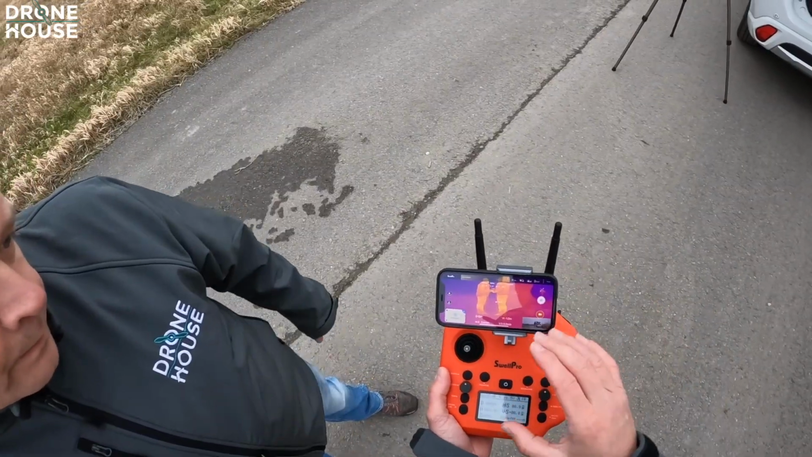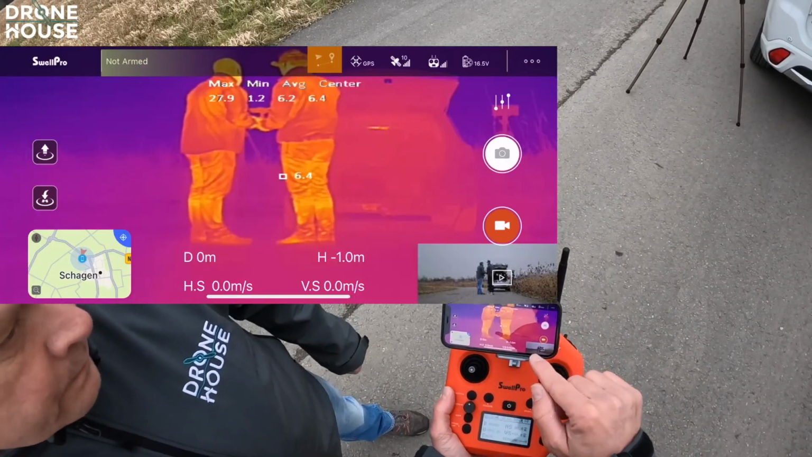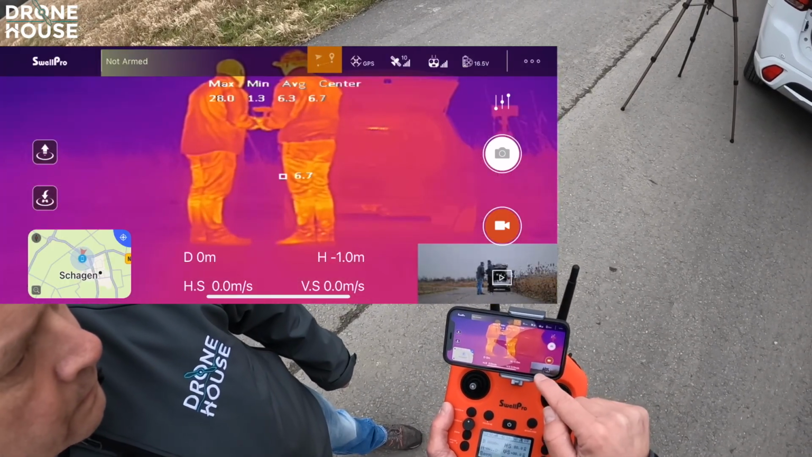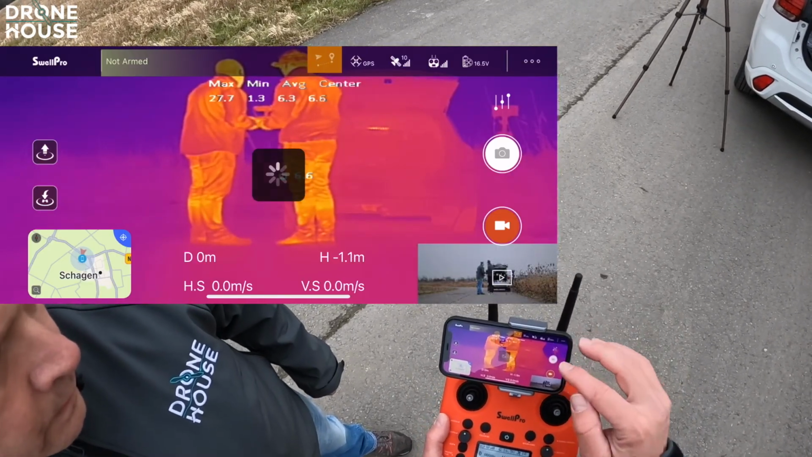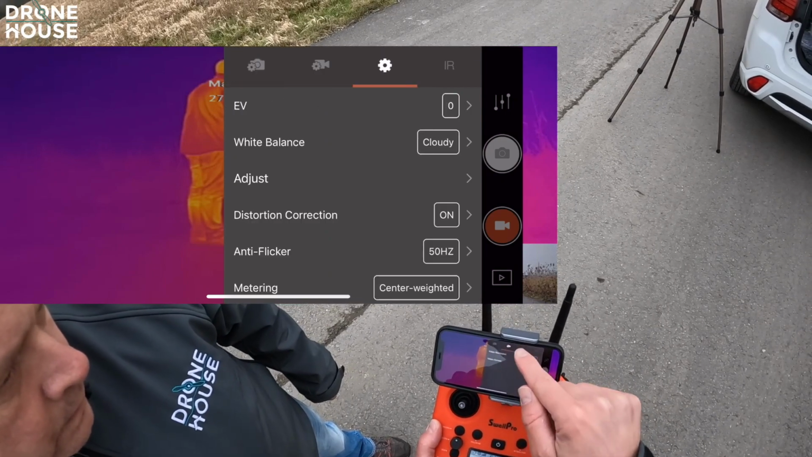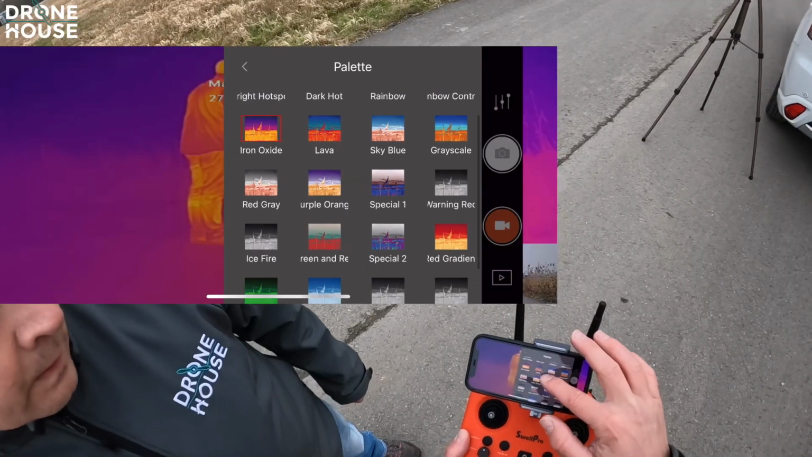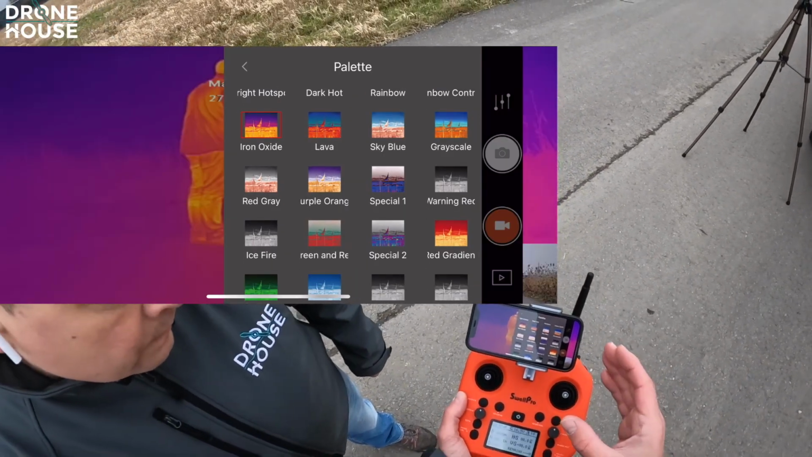So this is what you see on your smartphone or tablet. You have your thermal view and your low light view, and you can easily swap between them by pressing the camera view, the second screen. So let's see the menu. And here you have the camera settings, and we go to infrared. You can flip your image, or this is getting interesting, the palettes. And these are your color palettes for the thermal camera. There's a lot of them.